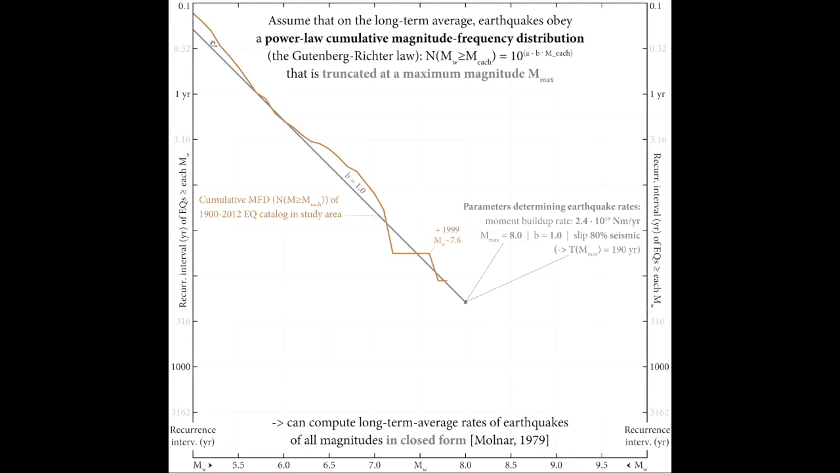So this is what this line does here. We would have one 5.7 or greater somewhere in Anatolia about every year. We would have one 6.7 earthquake or greater somewhere in Anatolia once every 10 years, one 7.7 or greater earthquake in Anatolia once every 100 years, and so on up to 8.0, which would have a recurrence interval of 190 years. So this is a long-term earthquake model.